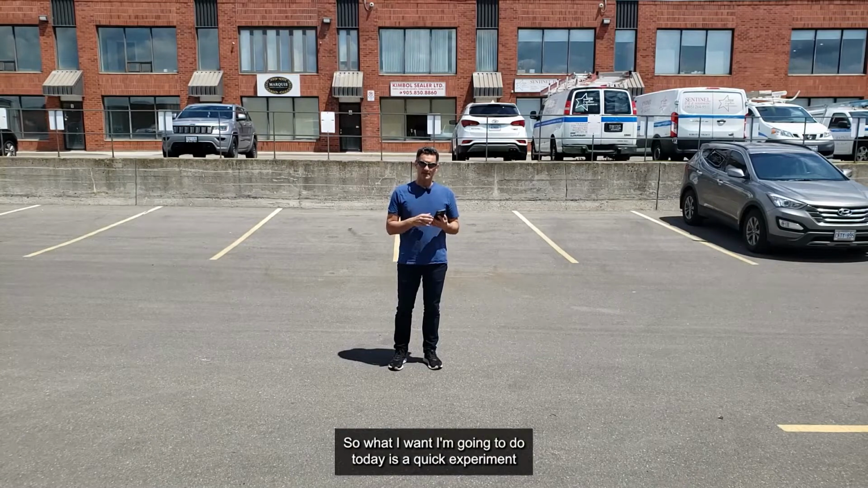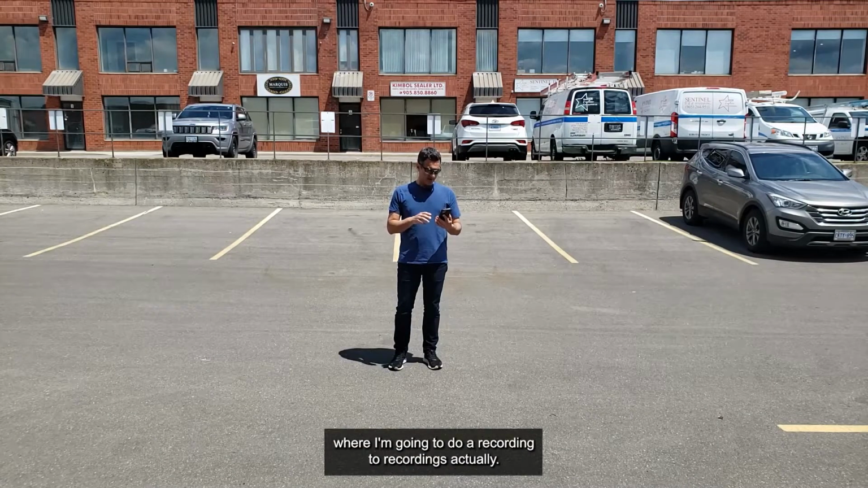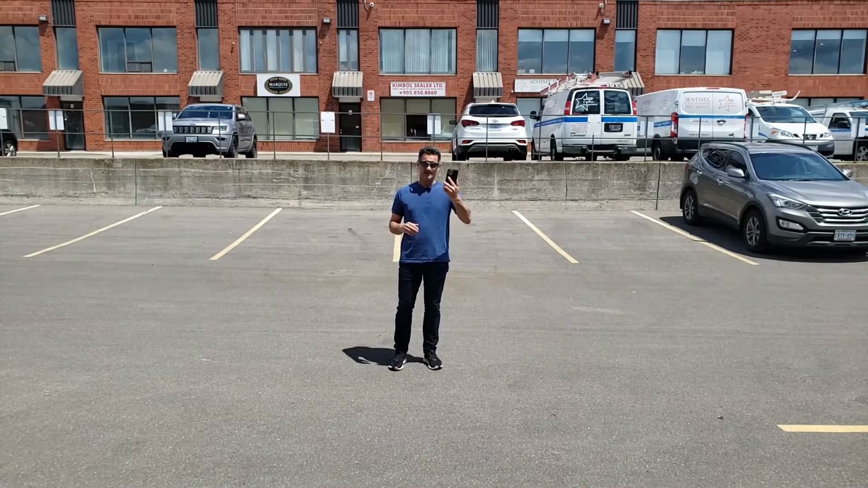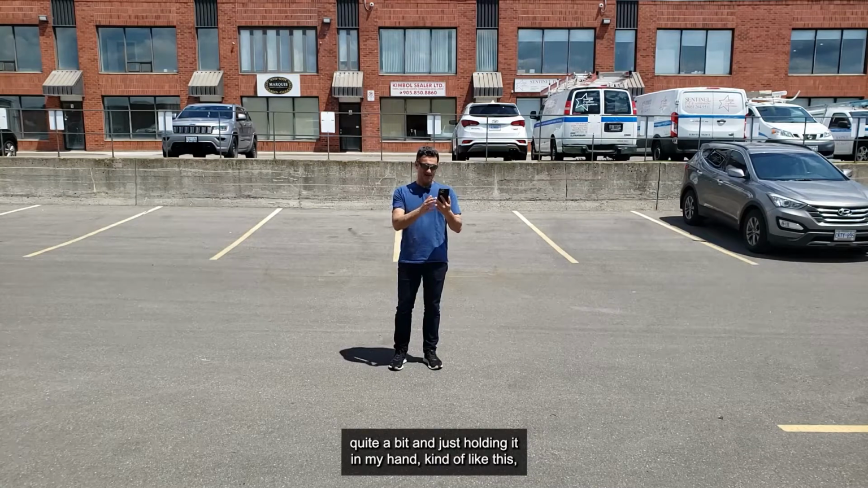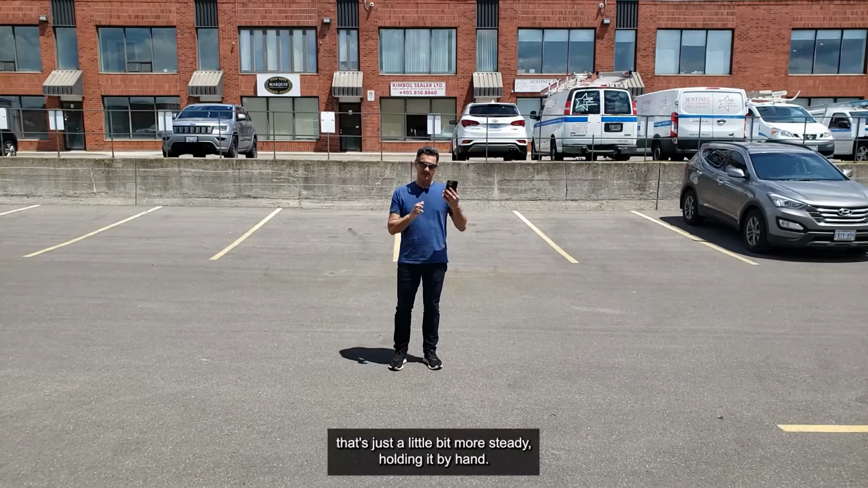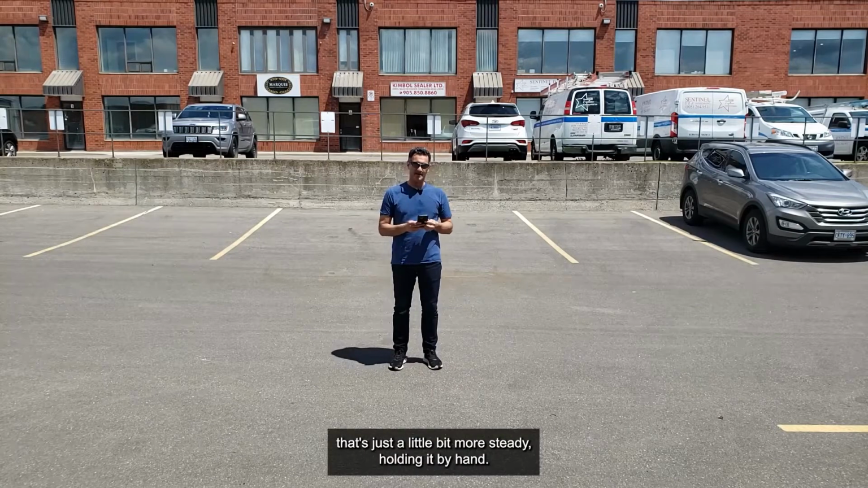So what I'm going to do today is a quick experiment with two recordings. In one of them, I'm going to be shaking the phone quite a bit, just holding it in my hand like this, and then see what kind of result I can get in the point cloud data. Then I'll do another one that's a little bit more steady, holding it by hand.